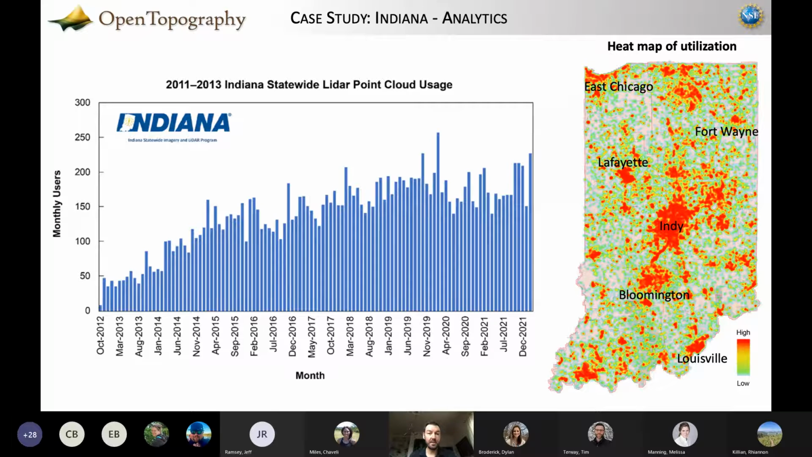The other thing that we keep track of is spatial selections. So this is a heat map of utilization for the state of Indiana. Like, where are people downloading data? And we do this by just taking people's area of interest selections and stacking them and just building heat maps. And so this is kind of a fun thing to explore.